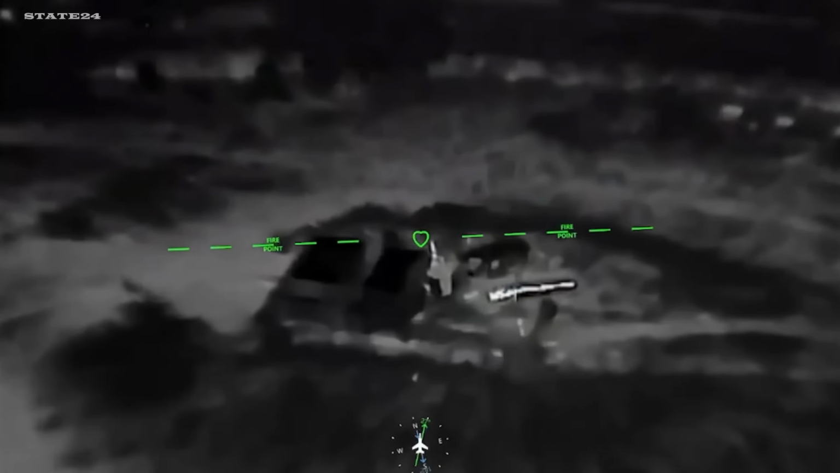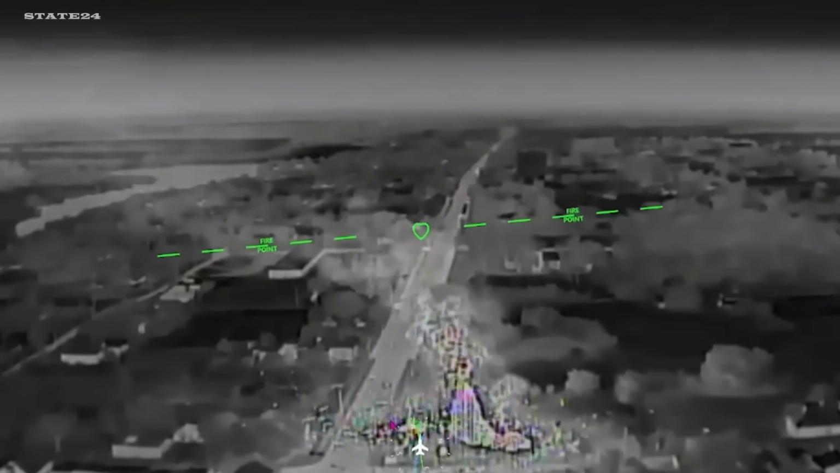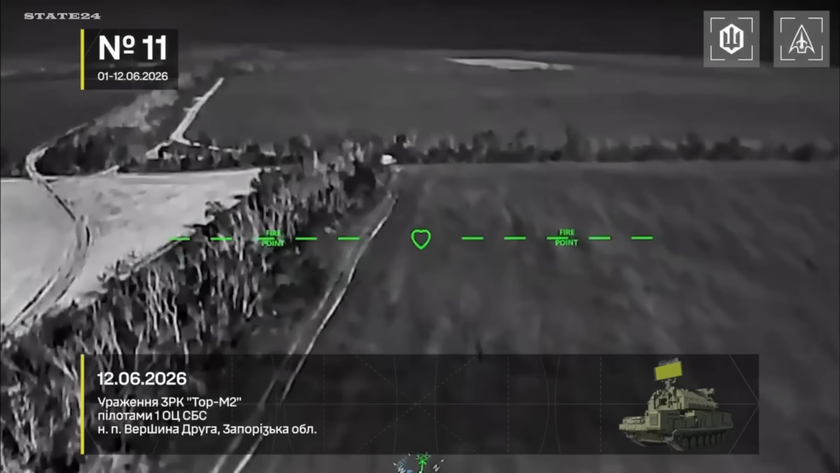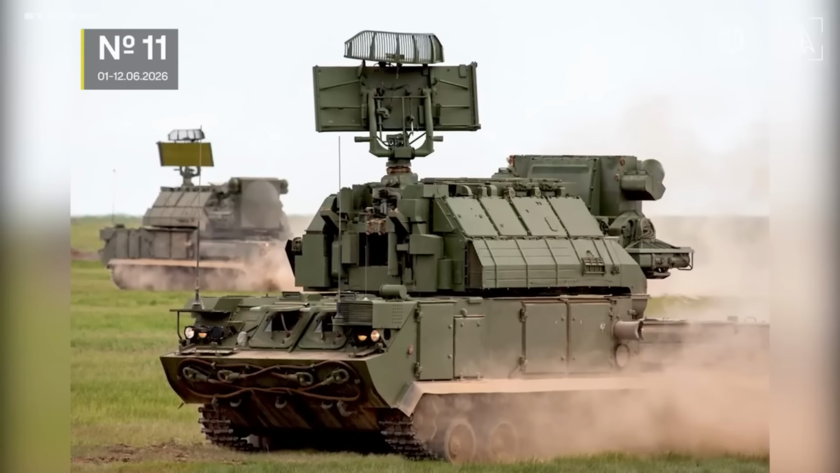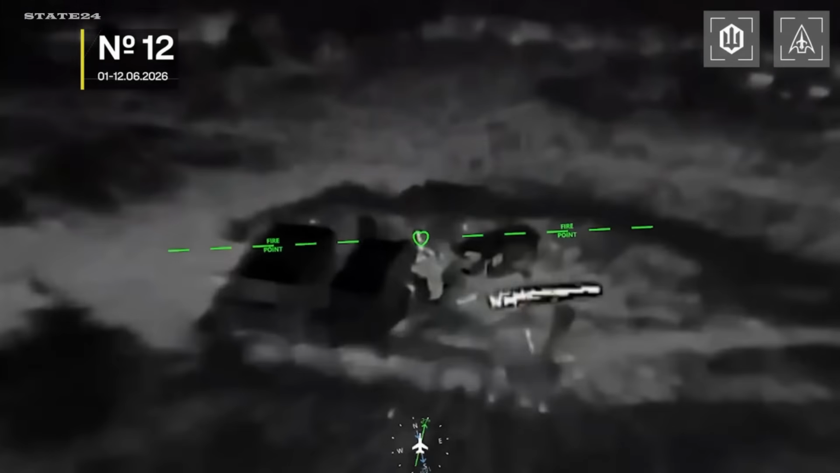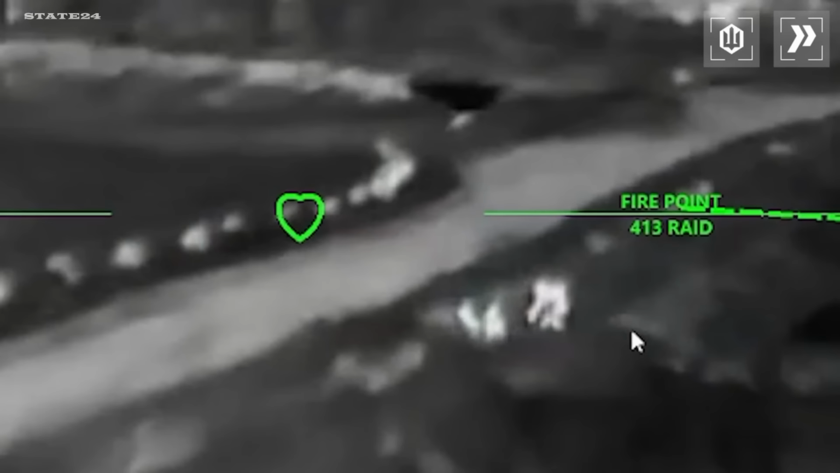3 Russian units, all training at the same facility. The 40th Marine Brigade that spent over a year assaulting Vuhledar and lost most of its personnel in the process. The 1,461st Regiment, Buryat Territorial Troops. The 1,466th Regiment, new recruits from Primorsky Krai. All 3 training at the Vostochny firing range in Novopetrivka, Zaporizhzhia Oblast. All 3 now preparing to fight on the Huliai-Pol axis.